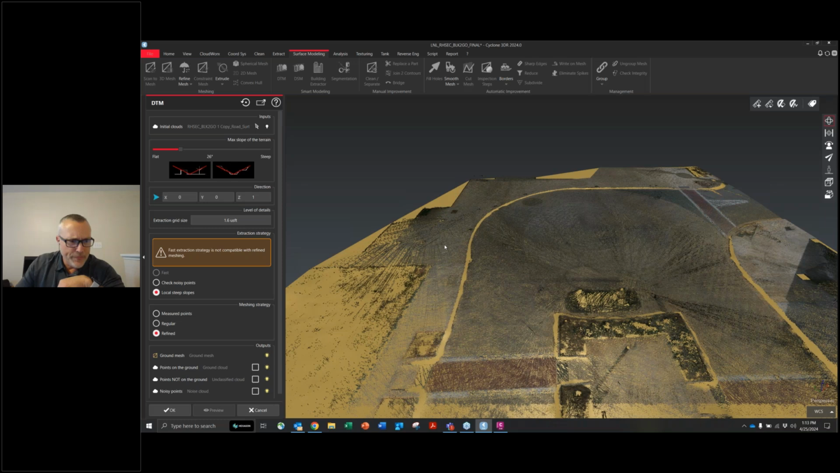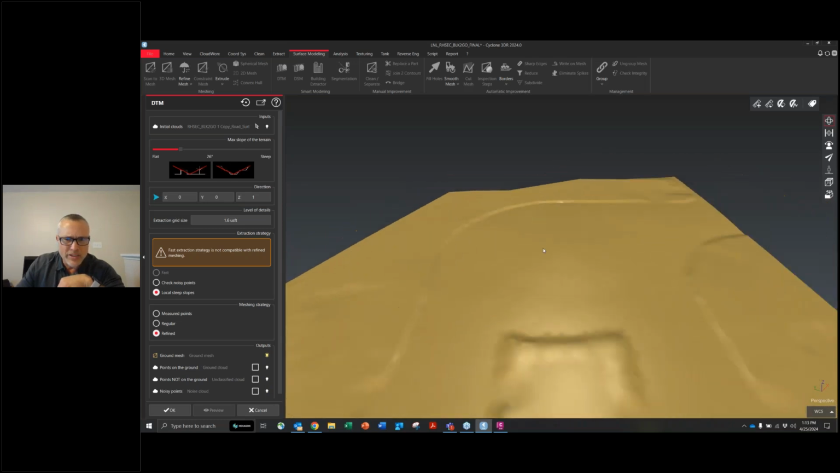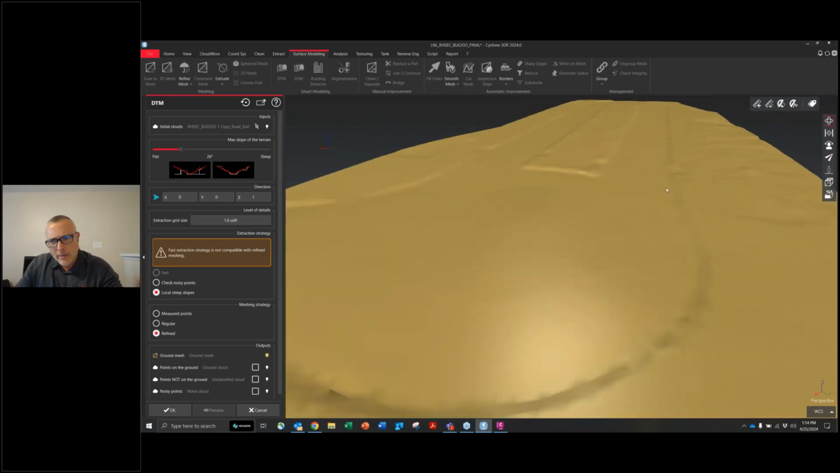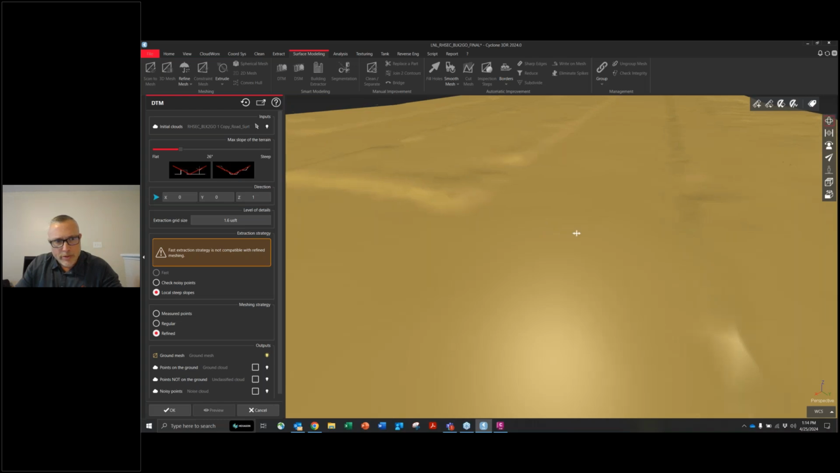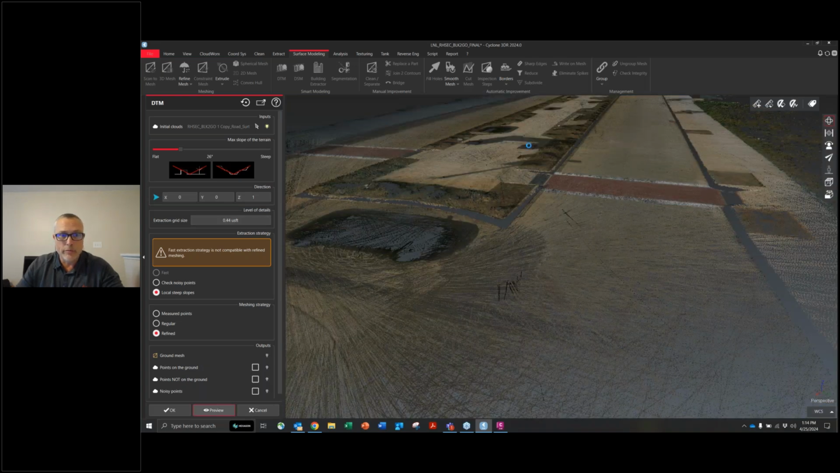So I want you to take a quick look at this surface. Not bad, but as you can see, it's definitely blowing through the curb and gutter, which, if you've ever done topo work before, is pretty important. This is why the preview button is so important with Cyclone 3DR, in any of these processes: it allows you to take a few stabs at it and see what works best.